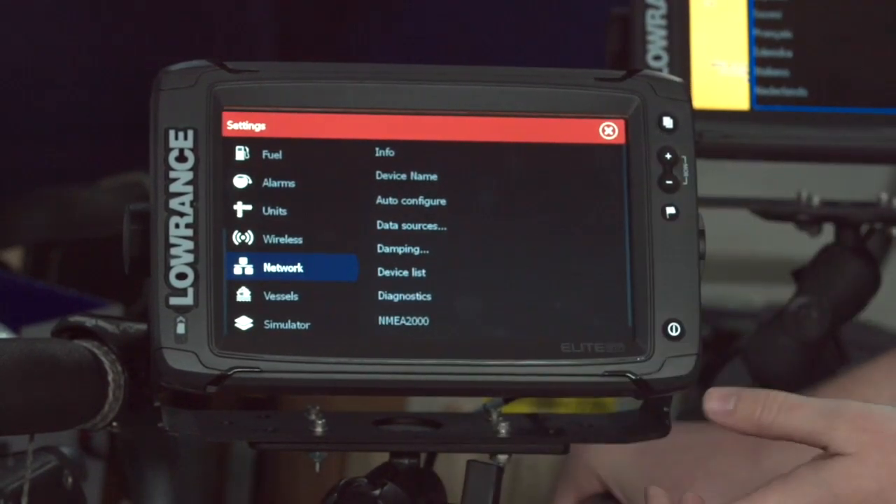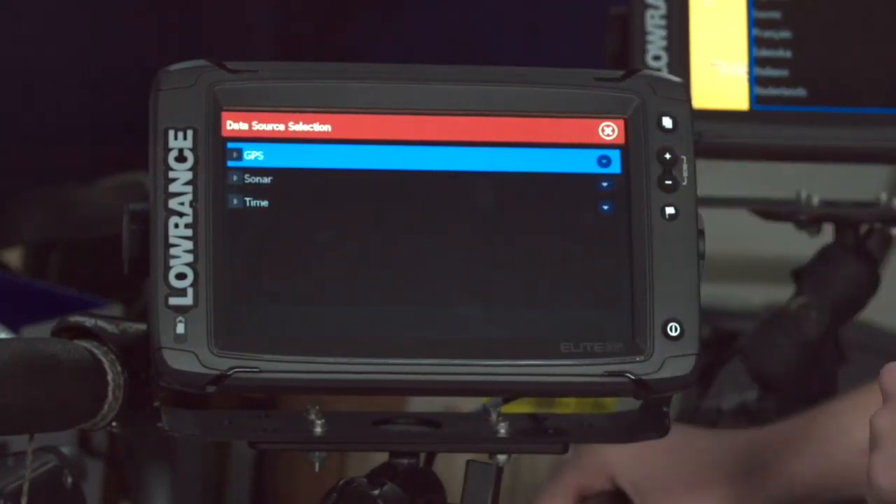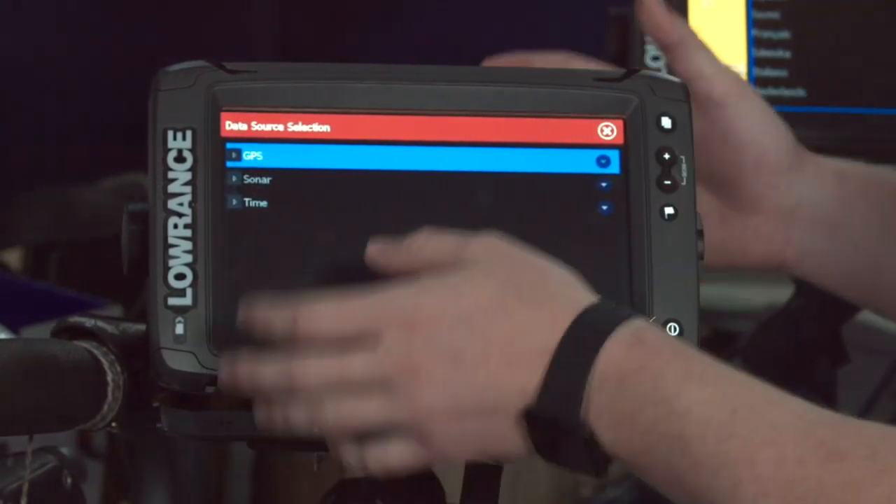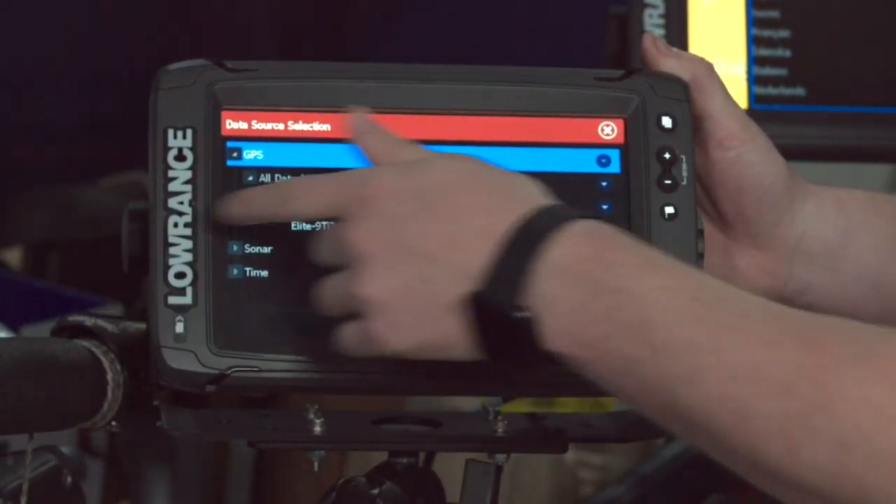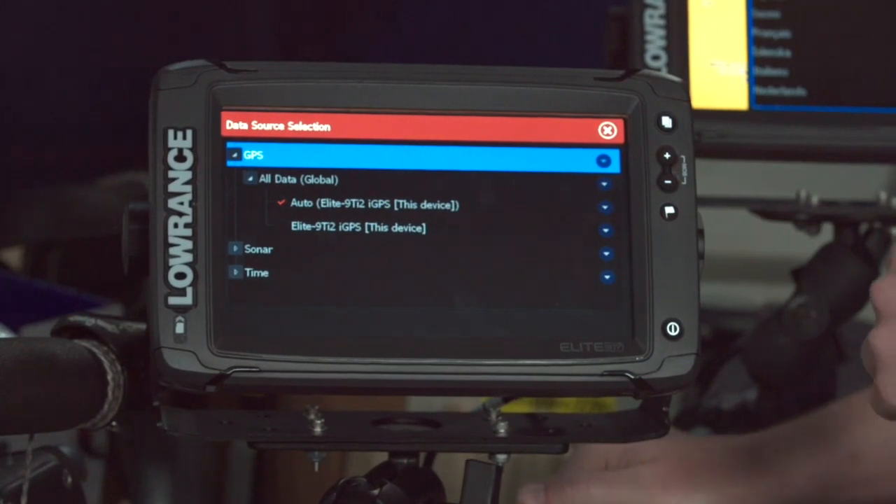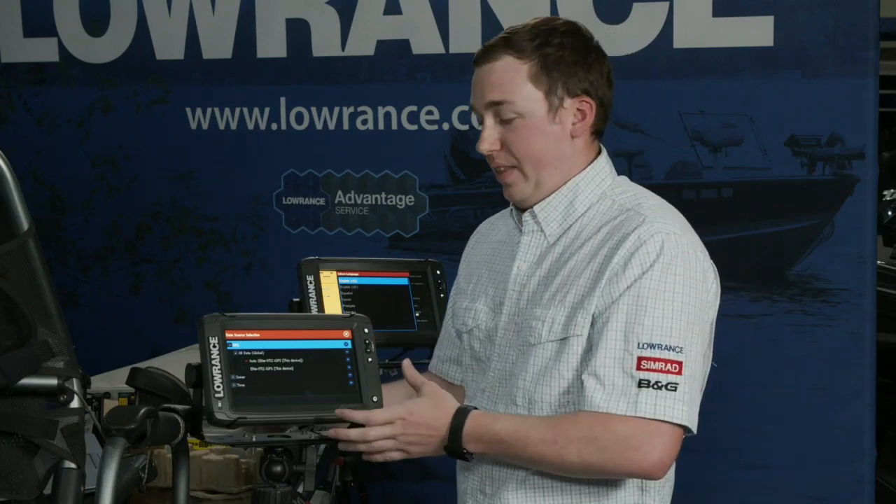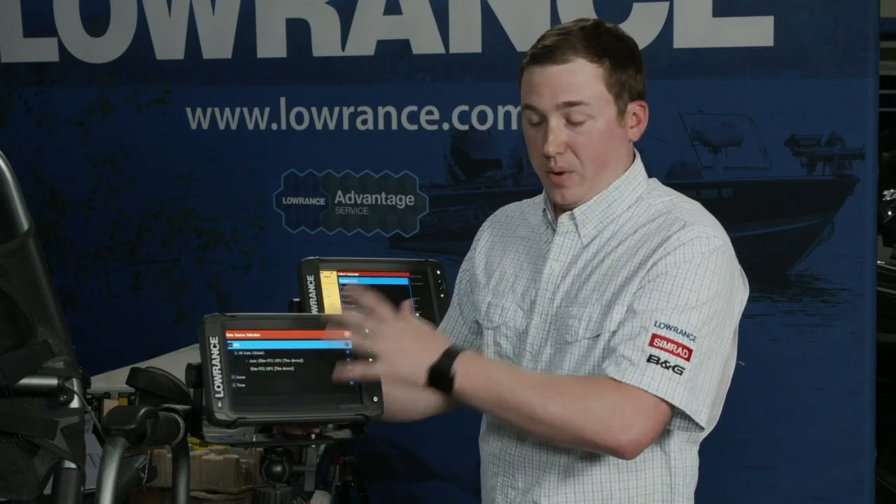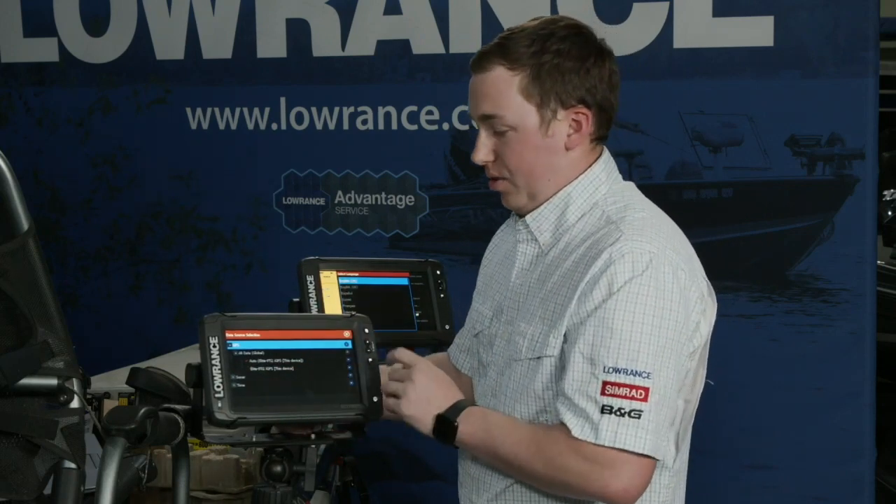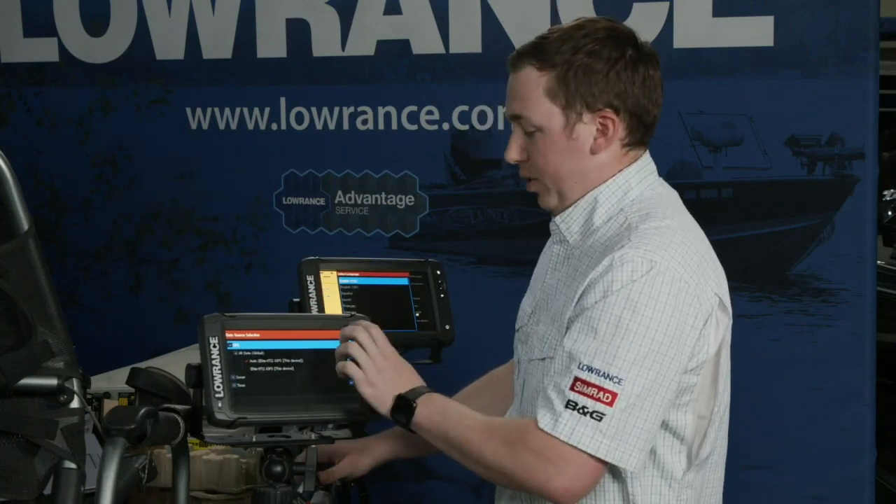But if I ever want to change what a data source is, I can go in here and manually pick them all out. Now I don't have this Elite Ti2 networked to anything, so you won't see anything else. But in here I can pick whatever data source I want for my Elite Ti2. So if I had, say, a 0.1 antenna for heading and GPS, and I had that NMEA 2000 in, I can pick that 0.1, and so that way I know my heading and my GPS are coming from there rather than from the GPS antenna in the display. It's little simple things like that.